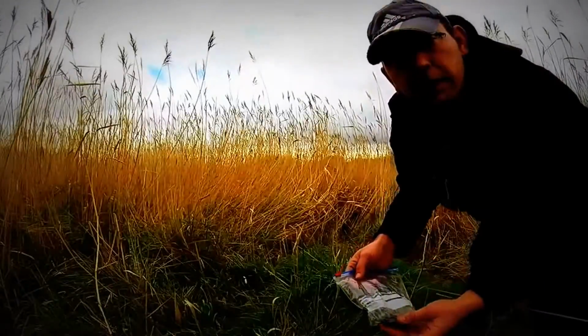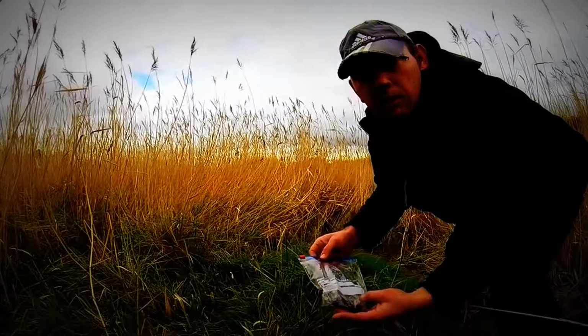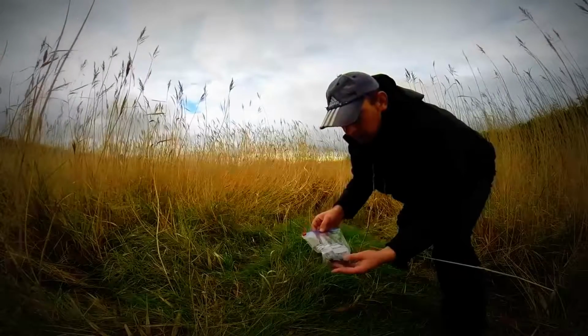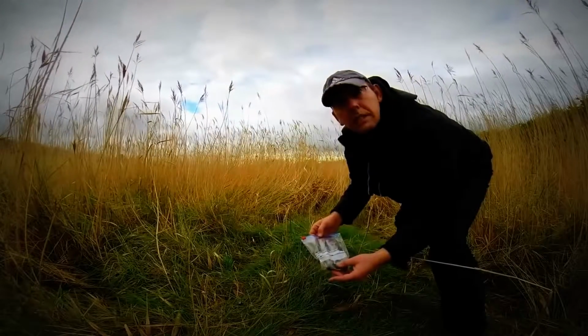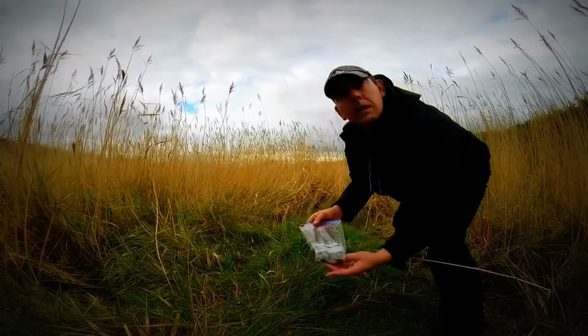Picked up some otter spraint. This will be getting used when I do camera trap experiments. I might even take it on a course I've got on the 29th in Carmarthenshire. It can be used to see what the otters have been eating, look at their diet. That's quite a good sample, that is.